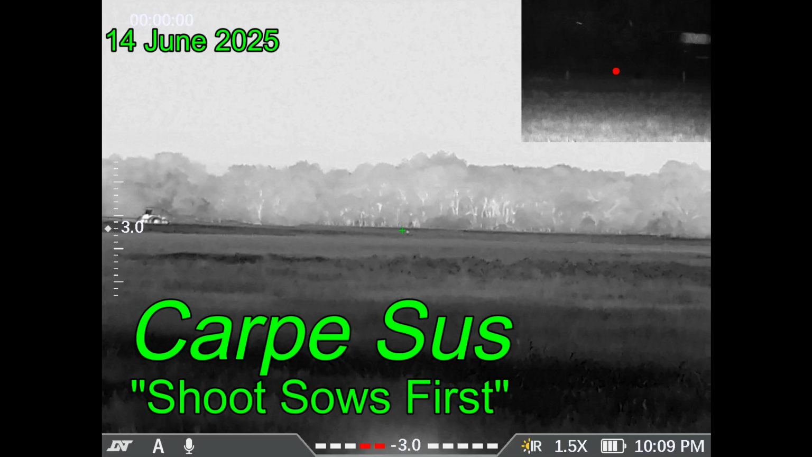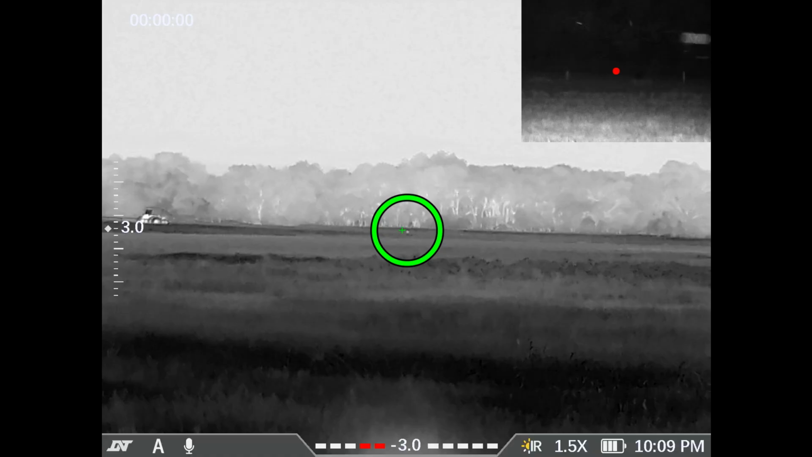Carpe Suspen and I went hunting up in North Texas, and that dot in the distance is our quarry for the night. It's a lone boar. Now, I usually don't do single hog hunts, but this is the orientation hunt for a new scope that D&T Optics was kind enough to send me.